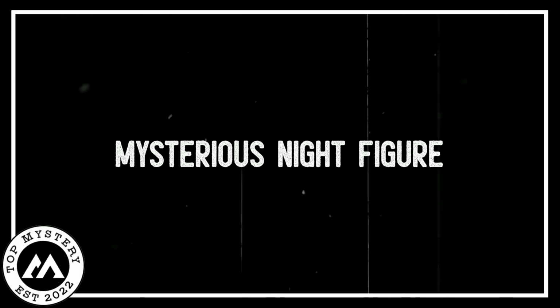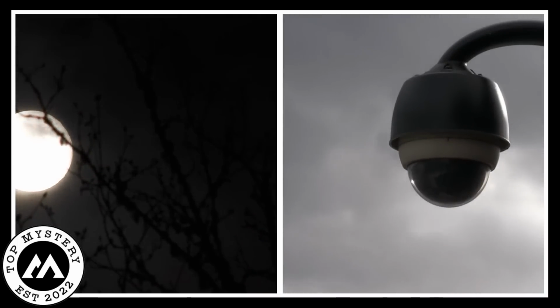Mysterious night figure. On a dark, moonless night, a mysterious event unfurled in front of a home security camera. This camera, like a silent watcher, recorded a scene that sent shivers down spines. It captured an eerie sight on the front lawn, a scene shrouded in enigma. From the depths of the darkness, an unknown figure emerged, moving in a way that defied ordinary expectations. This figure appeared haunched like a ghostly figure, caught in the camera's lens.